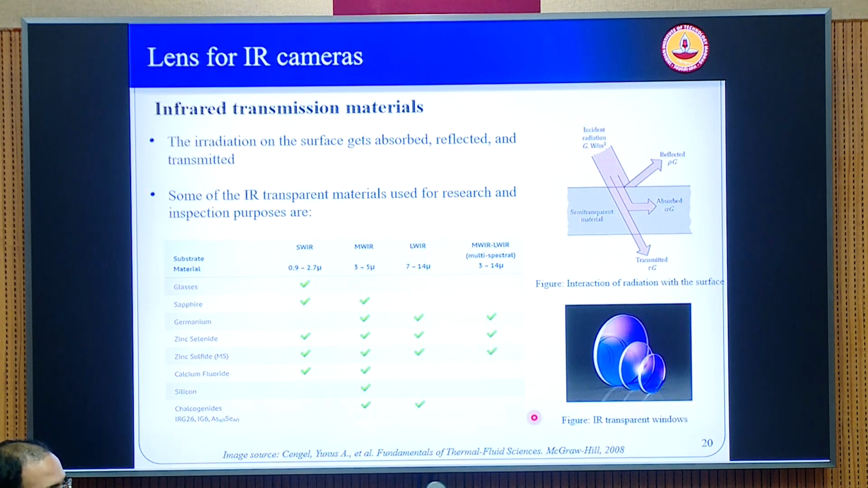So the other important aspect is the lens, the use of lens for these cameras. You have to keep in mind that when you are having a lens for your infrared detector, these lenses should be transparent to IR. So there are different materials which are used depending on the wavelength band of these cameras. And you can see, for example, glass can be used as a lens directly, but provided you are using a shortwave IR camera. For the MWIR and LWIR, mostly we use germanium because germanium is a very good transparent material